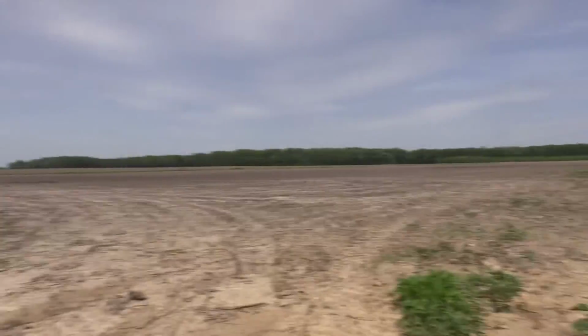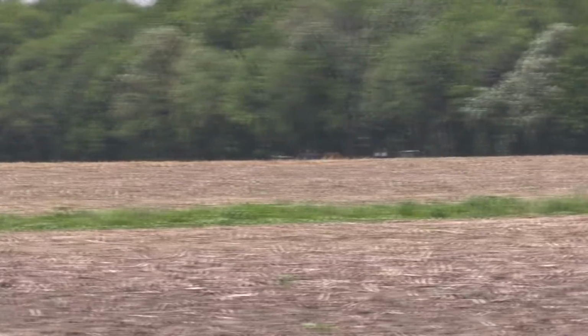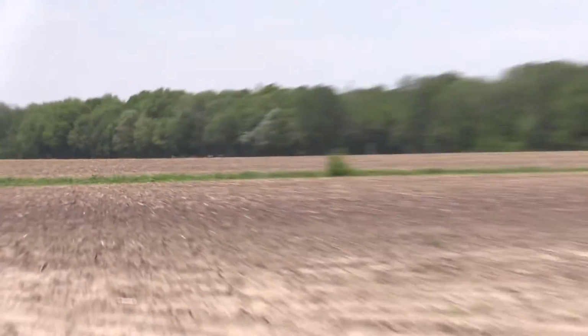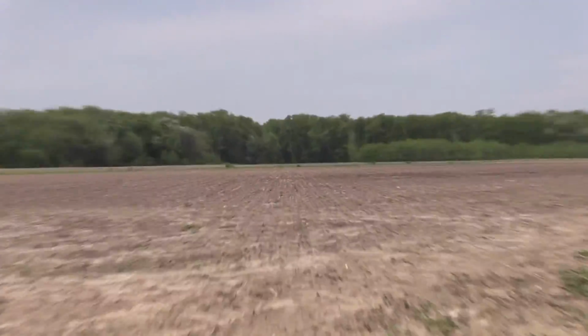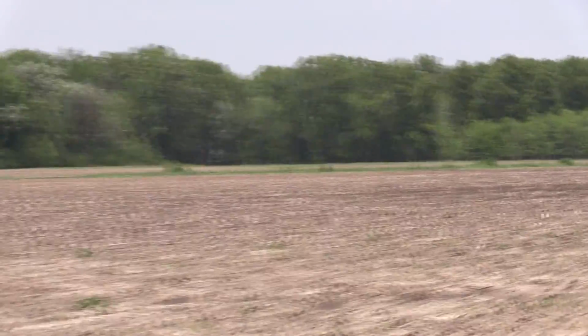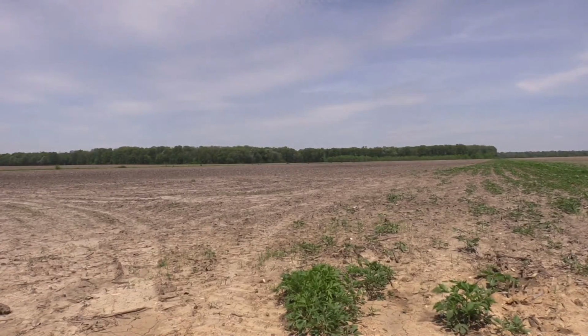A lot of times, I don't know if you can see these guys over here, they're out here working, but a lot of times the coyotes will answer back in this section of the woods, and then a lot of times they'll answer right over here, where it's kind of a cutover where this little tree line ends and it goes back into the woods. So a lot of times they'll answer back in here.